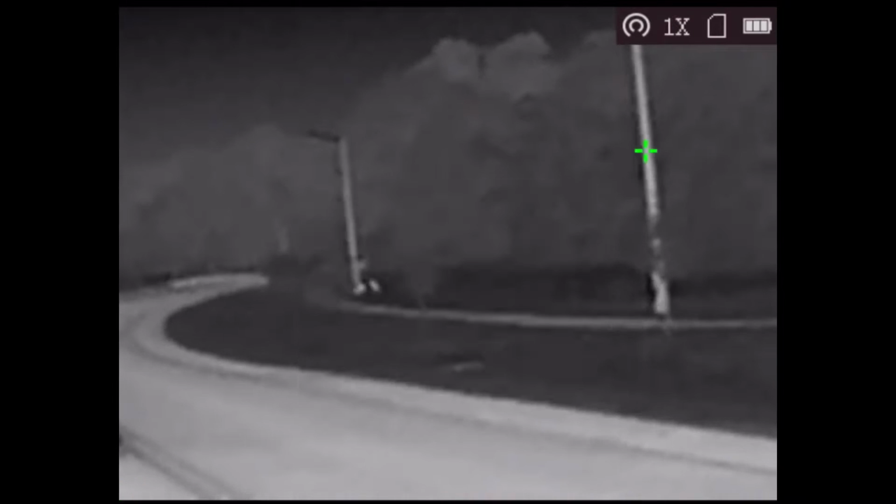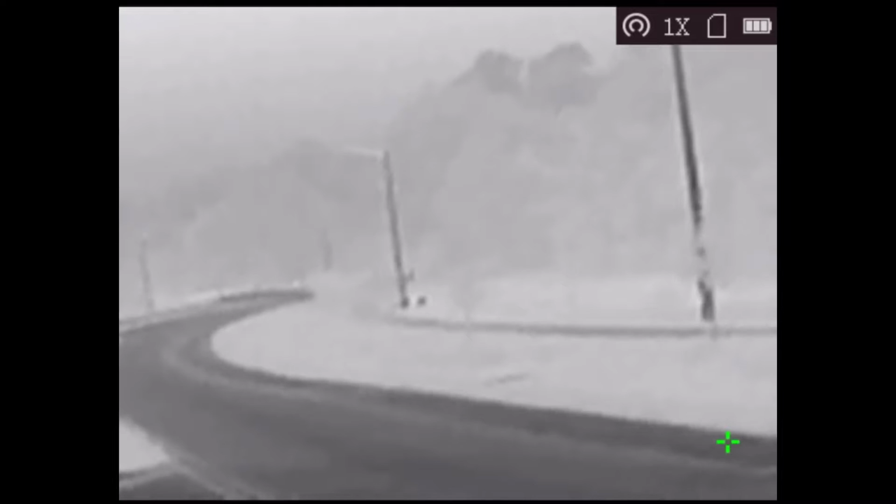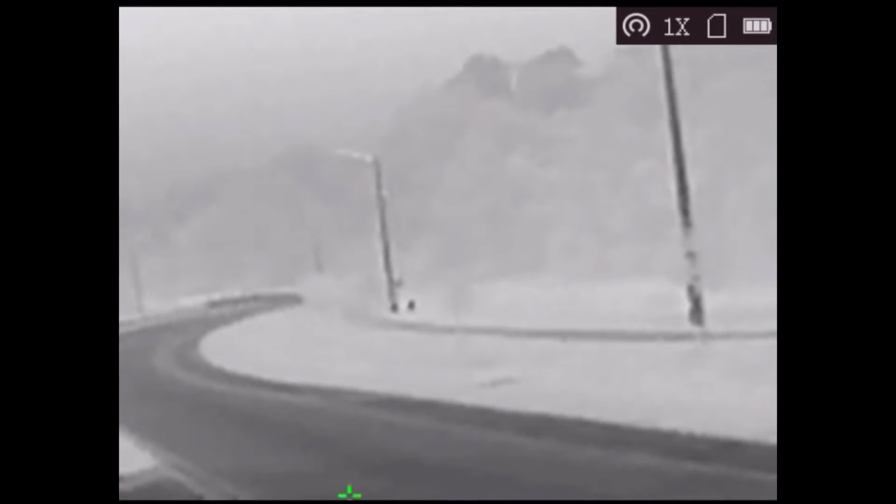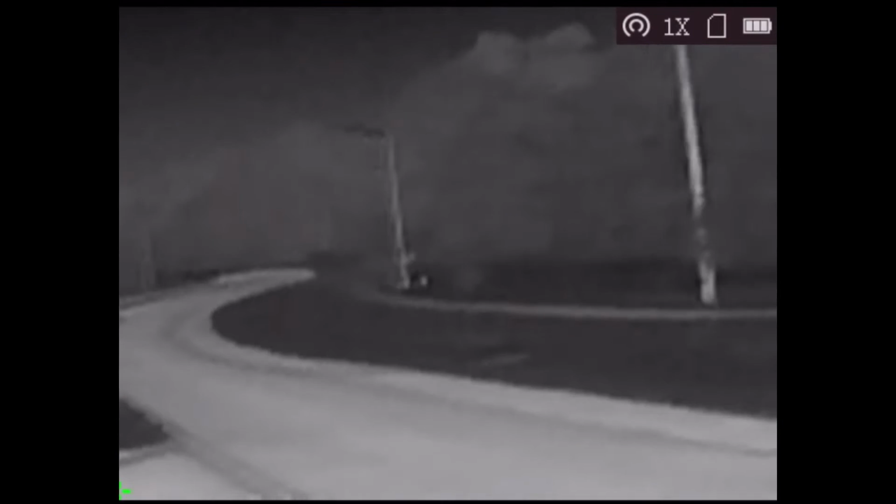So now I'm pulling out to 100, and what I did here was it was dark, and I just could see the pole with my rangefinder, my day rangefinder, so I ranged it. It was 100 yards. You definitely can't, I mean, you can see the heat signatures there, and that's the fusion palette. I'm flipping through the palettes. You can definitely see the heat signatures there, but you can't tell that those are deer if you didn't know.